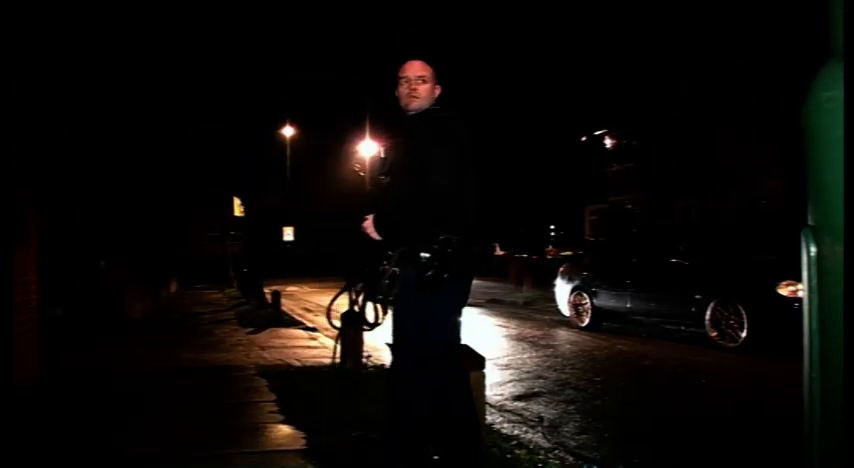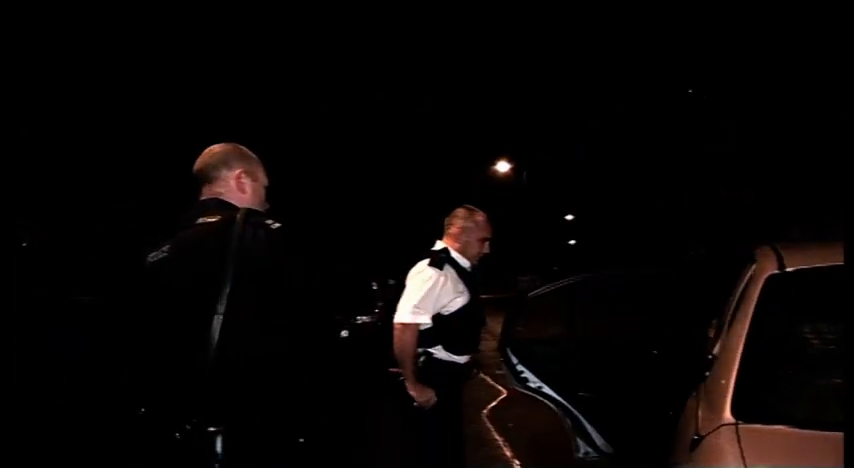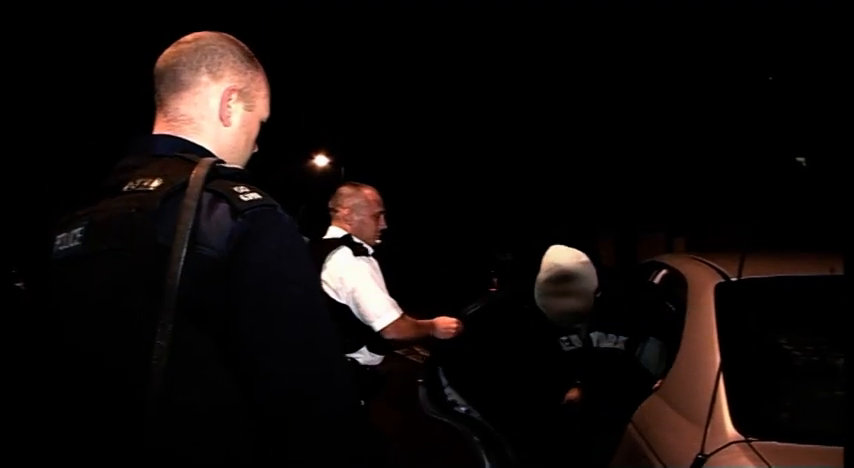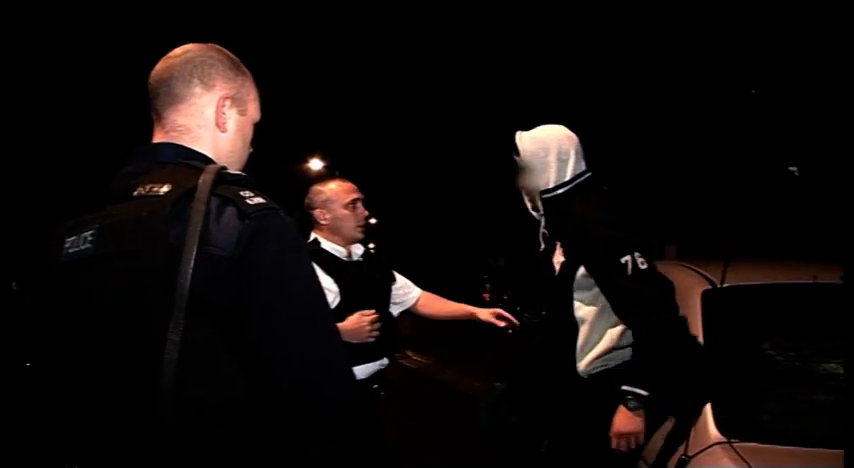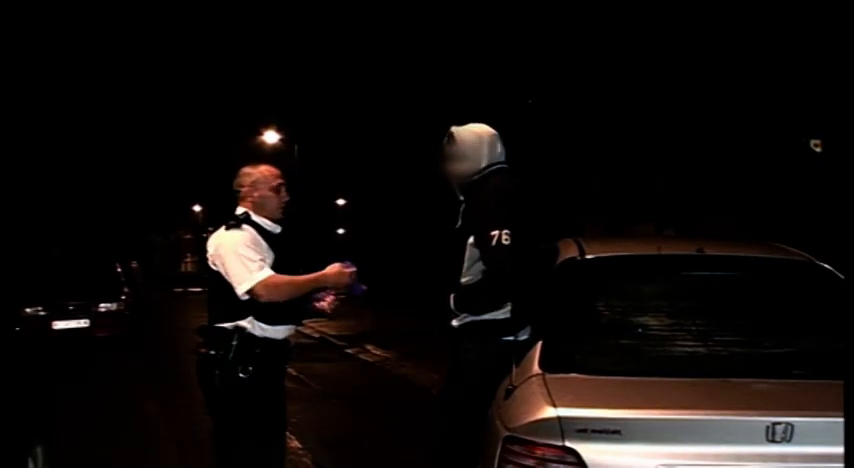Yeah, we've got another one in the car with the strap. Another one in the car? Out you get, fella. Oh, that's the other one then. Witnesses did say there were two men in the car when it crashed. Oops, mind yourself. Been sick as well, haven't you? Yeah. No. Well, you didn't realise it was crashed? No.